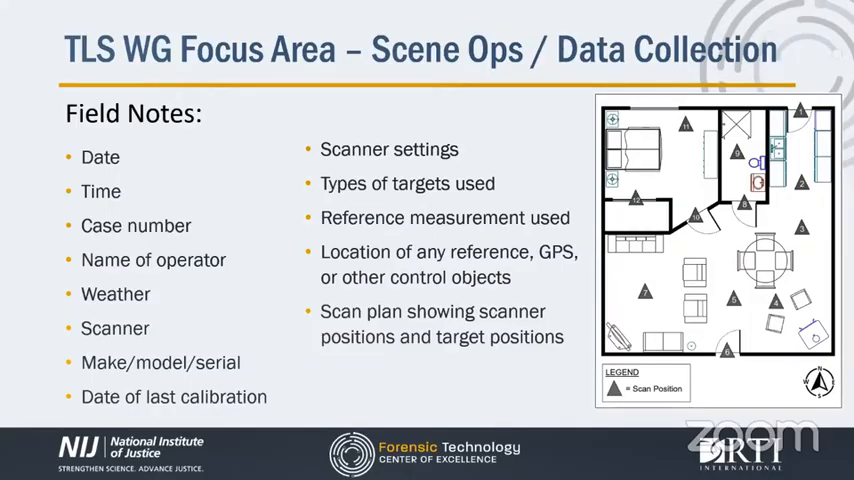Something that's often overlooked is the necessity for a scan plan. This simple little sketch showing your numbered scanner positions and your target positions, if you use them, can be extremely helpful when registering your data. These are especially necessary if someone else who didn't go to the scene is going to register the data.